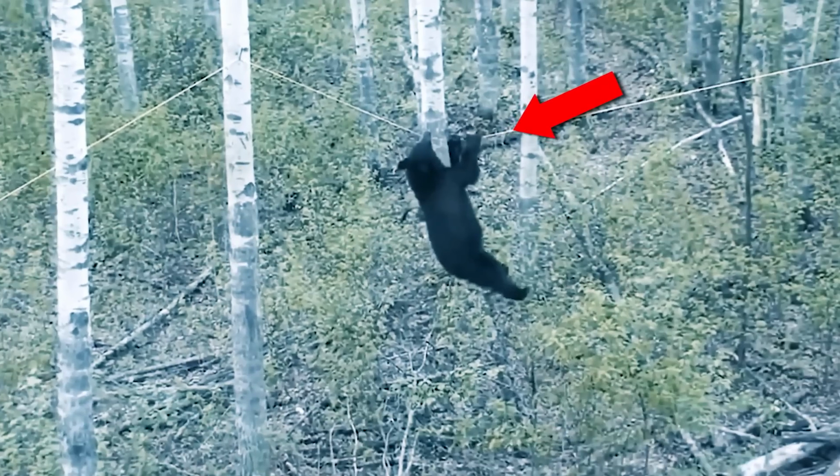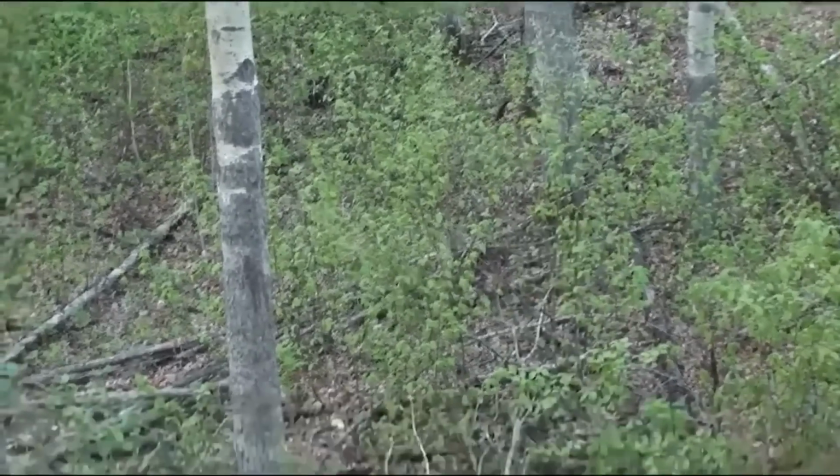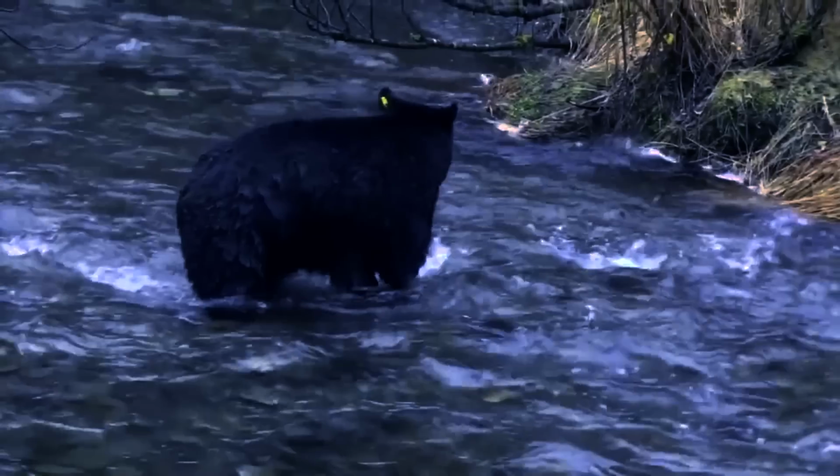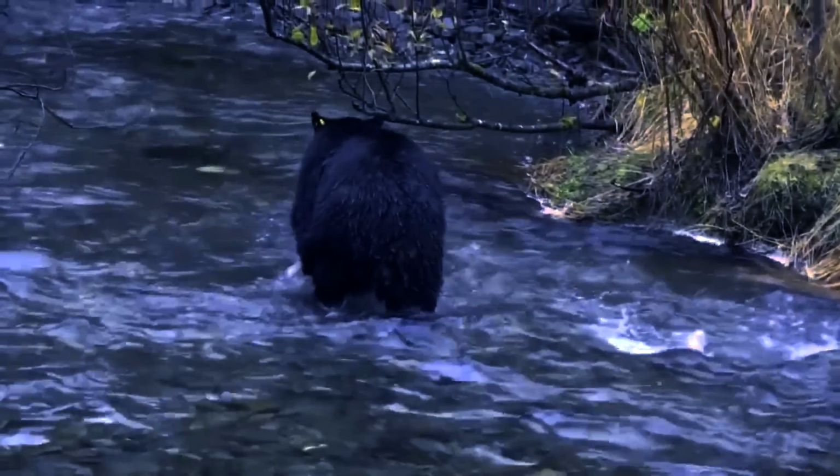The bear swings precariously in midair, but despite its best efforts, the rope gives way, and it falls to the ground, missing out on its meal. Talk about a skilled bear with a comedic fail.